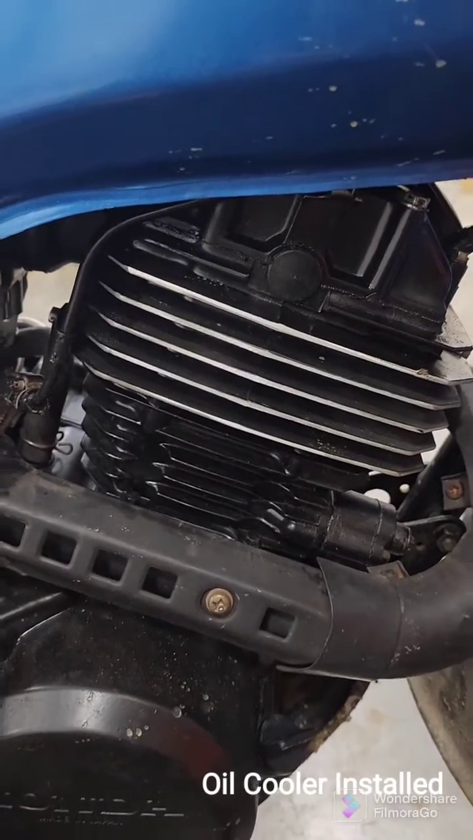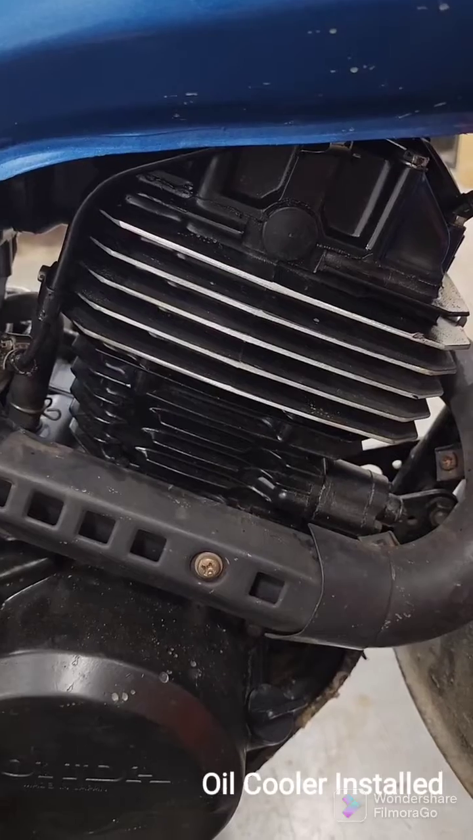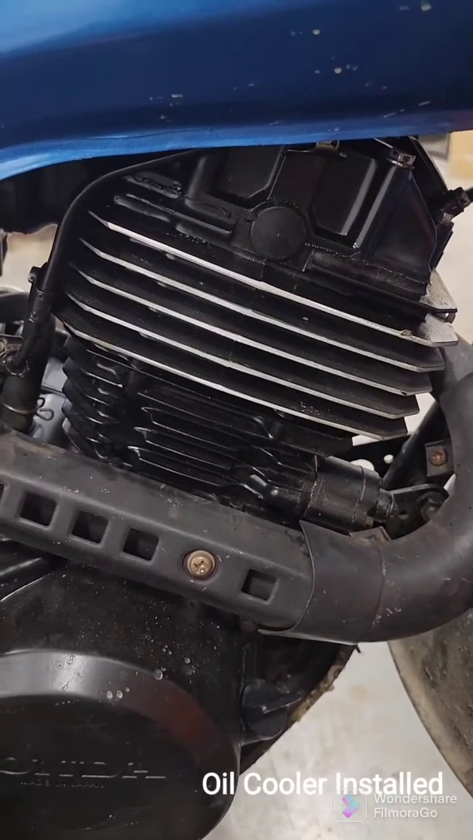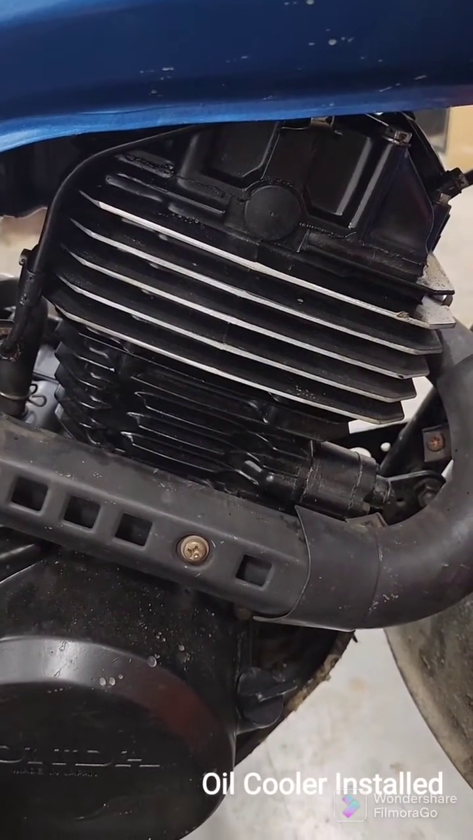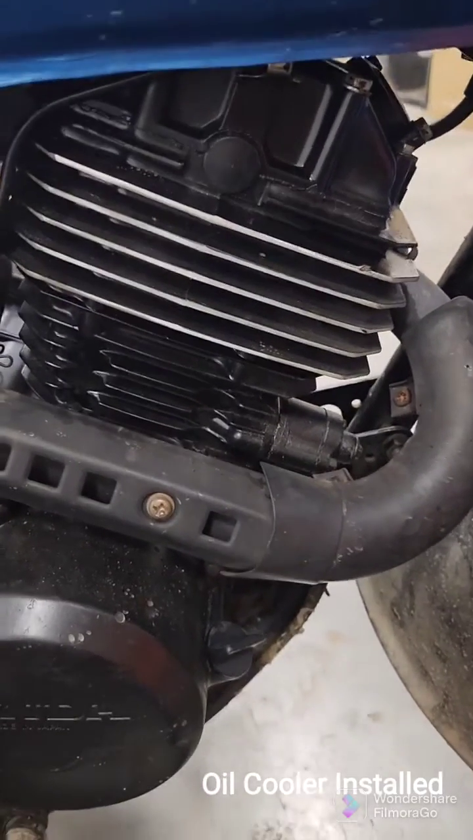I'll start the engine, run it at 4,000 RPM. Midway through, I'll do some temperatures, and after 15 minutes we'll compare the temperatures that we had before the oil cooler. So here we go.